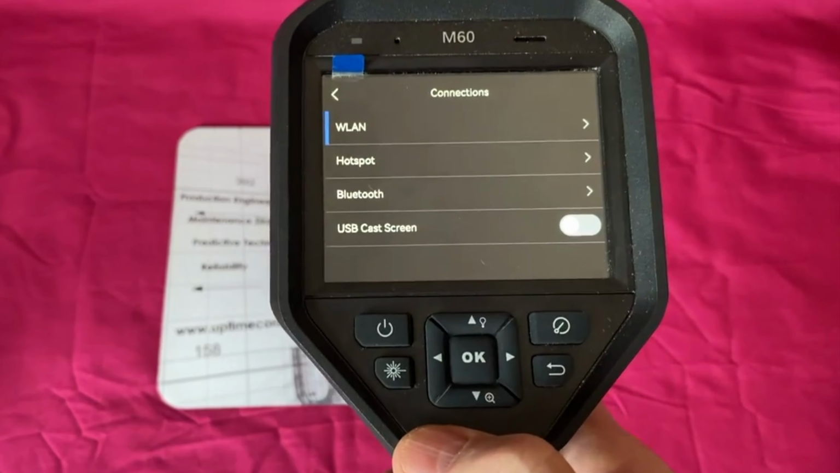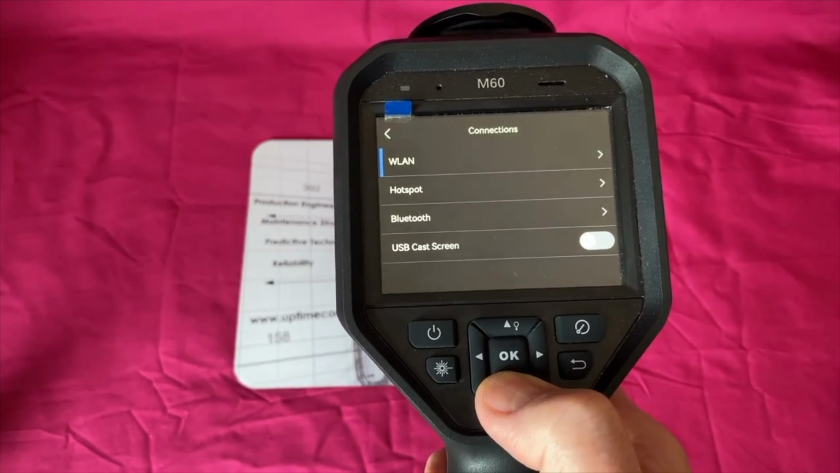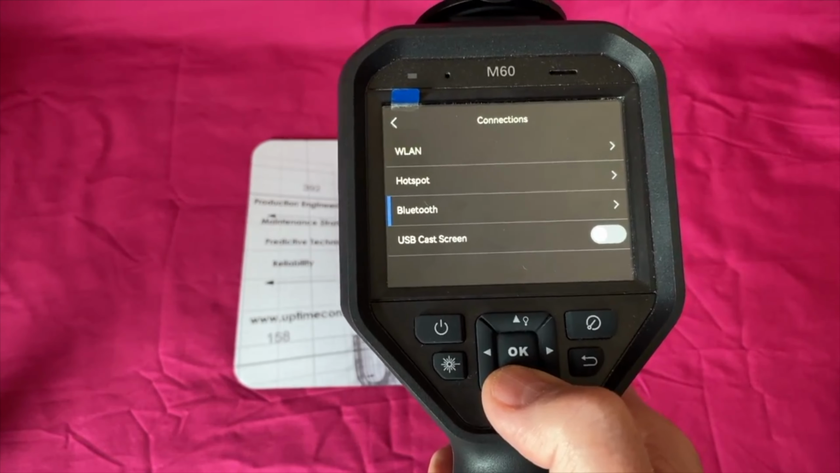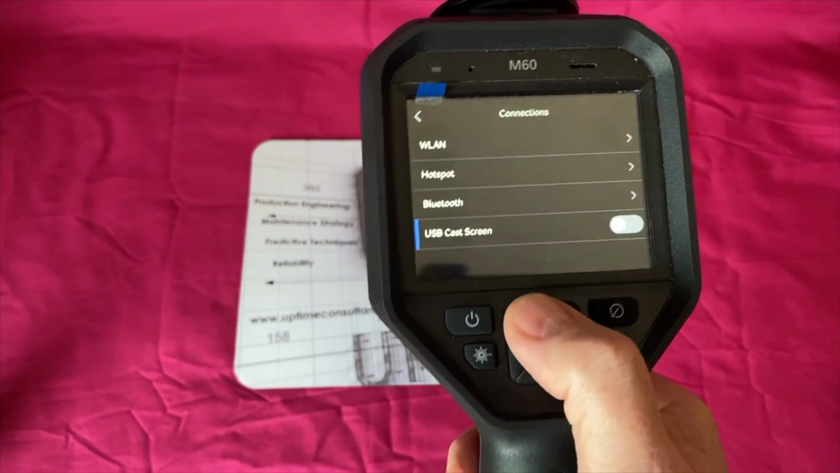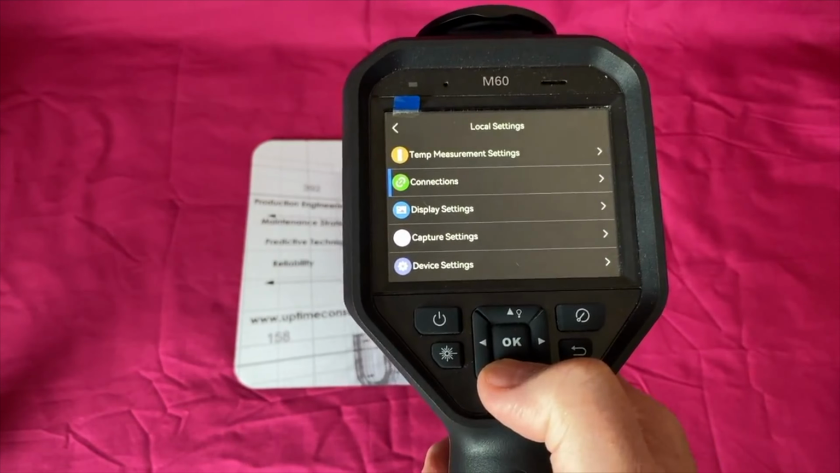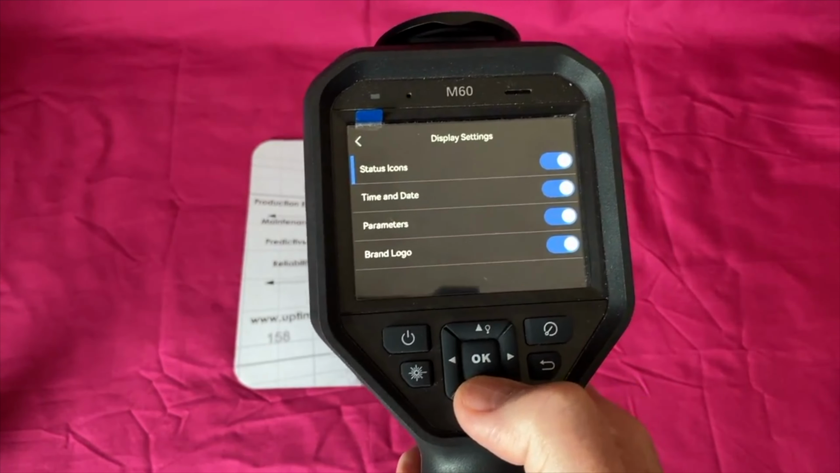Connections wise, this actually works. I've used this to download images from the file via a hotspot. I haven't used the Bluetooth. Apparently you can pair it with Bluetooth earphones if you want to hear voice annotated notes on. You can apparently also screencast it or connect it to a network. I haven't used the software. It's MS and I only do iOS, so I haven't used the software, but I have used the app.